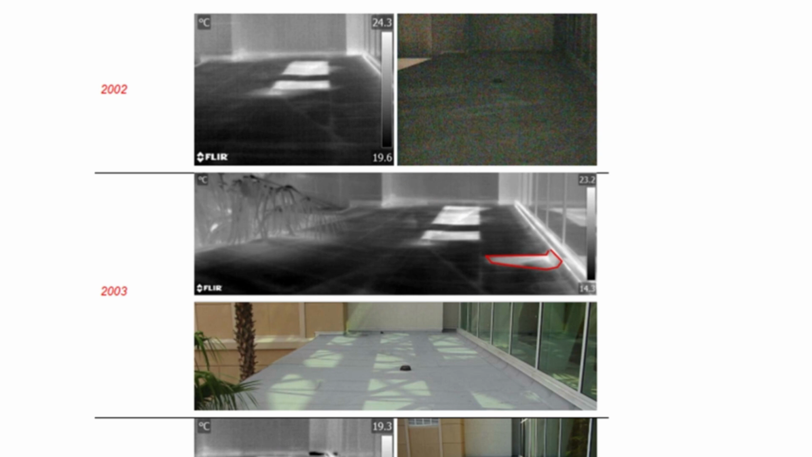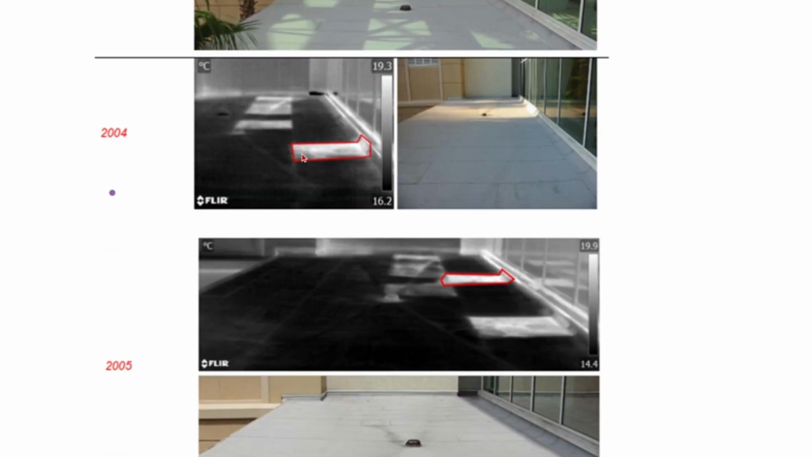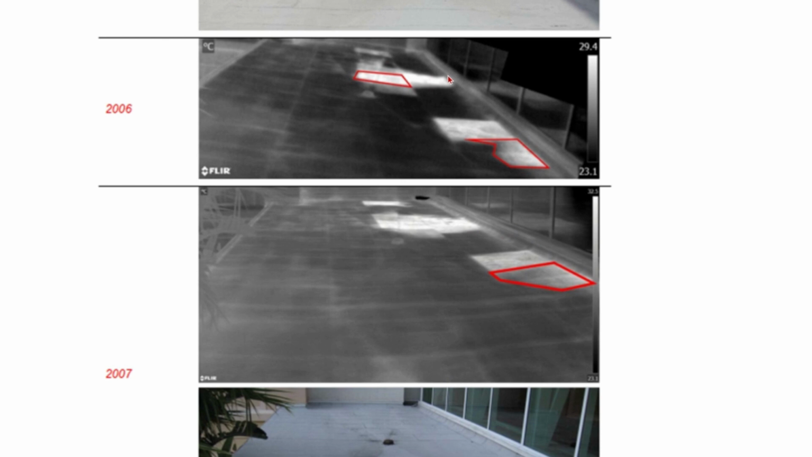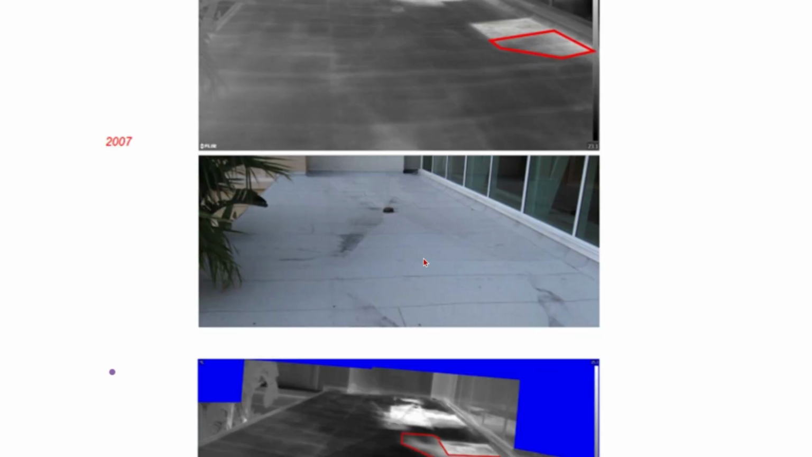So you're seeing the differences over time and how this spot is growing, and then in 2006 that spot over here is growing further and is becoming even bigger of an issue. As this is looked at over time, we can see that there's no real visual evidence of water penetration. This is a moisture scan, specifically an example of moisture penetration over time.